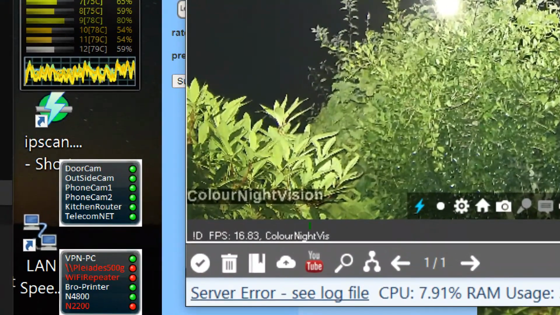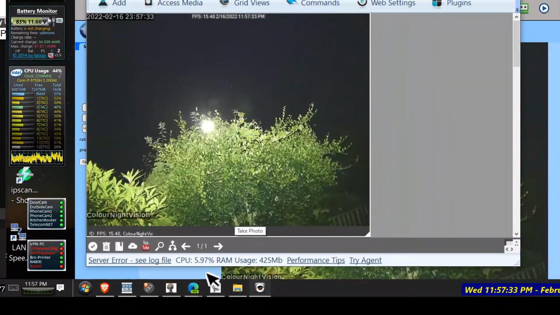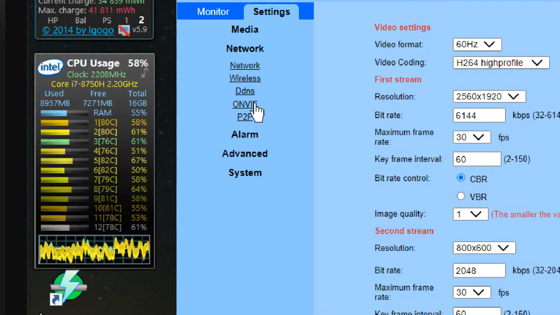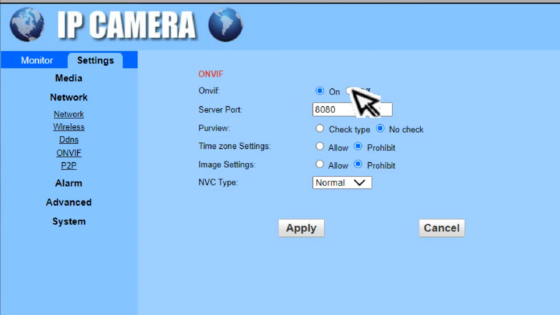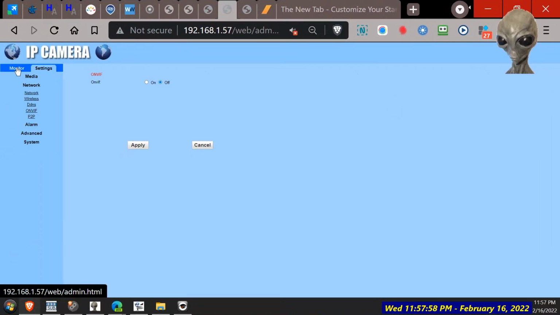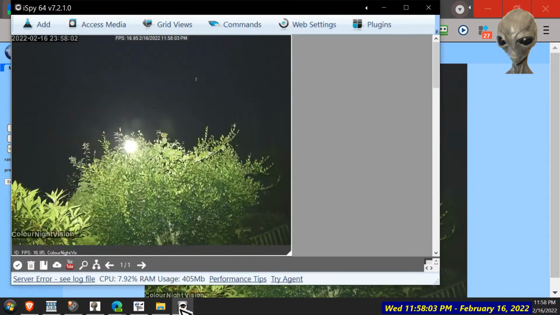Okay, so still only 16 frames. Okay, let's go back to there again, turn it off. Like I said, I don't think we needed the other option. Too many options, more reduce, I think. Off, apply. Okay. Yeah, it's still going. And that's still going.